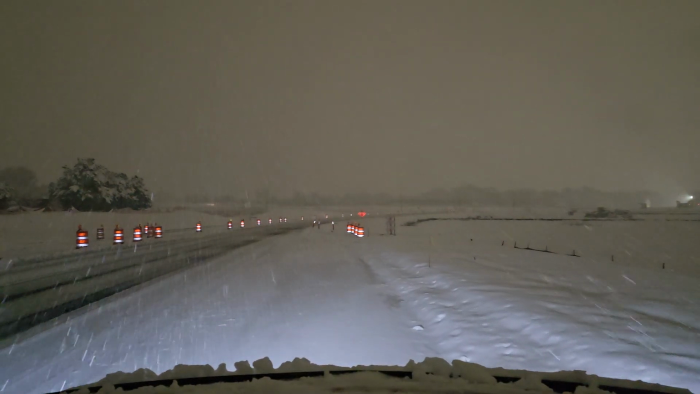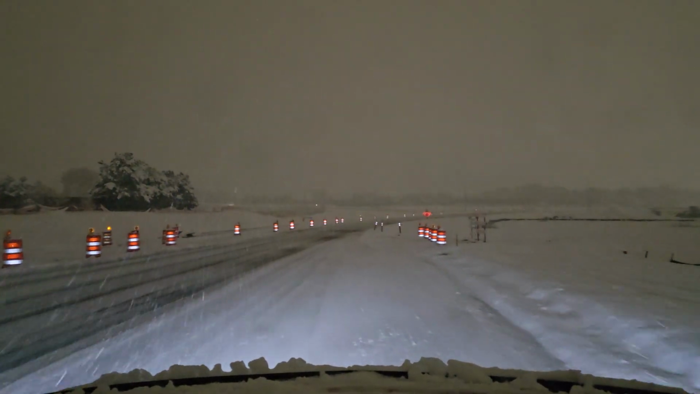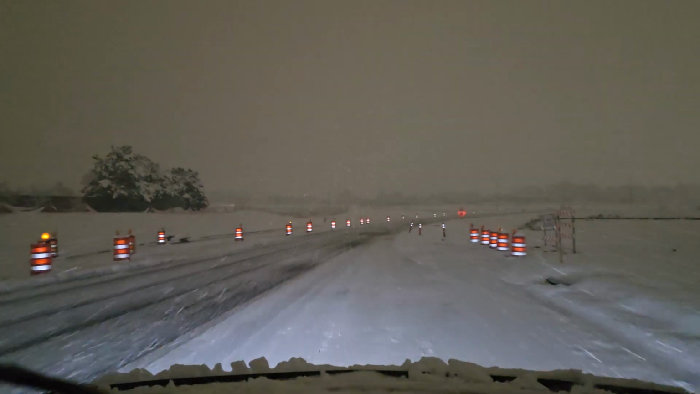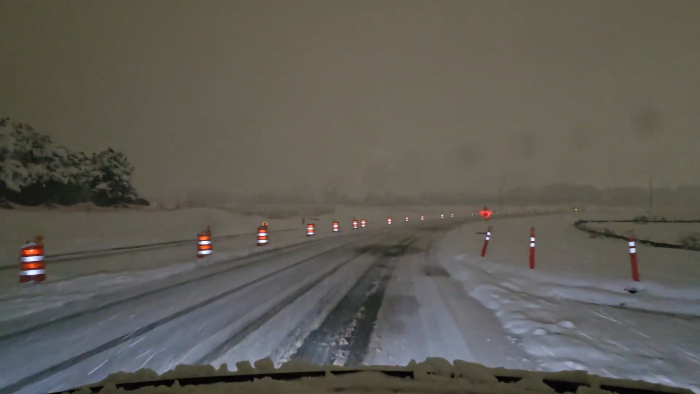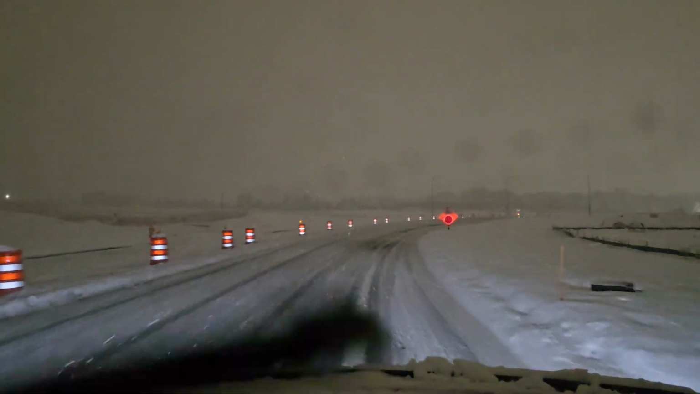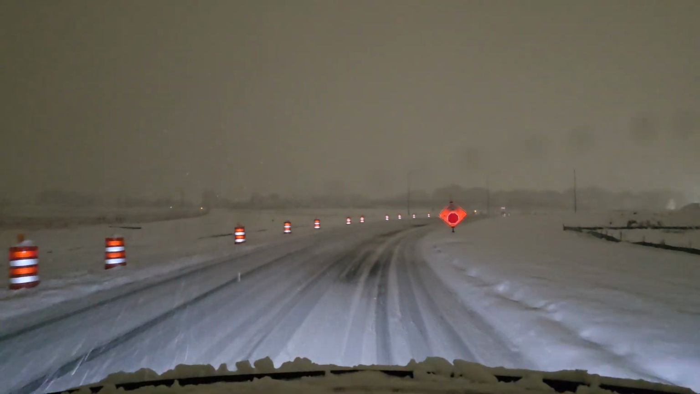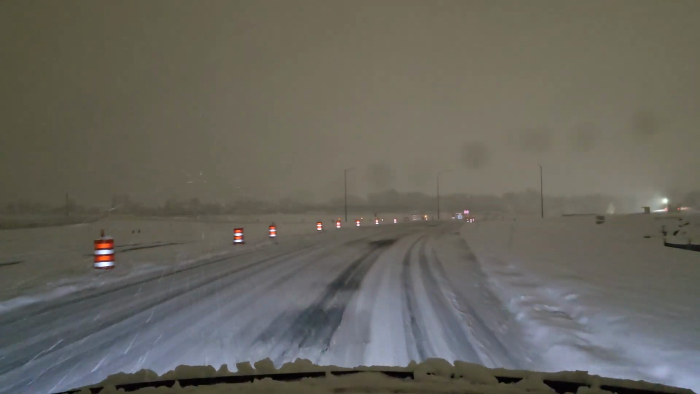All right, I actually started driving and forgot to put my phone on to record, so I pulled over real quick. But now I'm driving in this snow at night. Nope. Looks like there's a work truck or something behind me. Maybe a plow. It's got the plow style lights on it. Oh, 2 of them. All right, well.